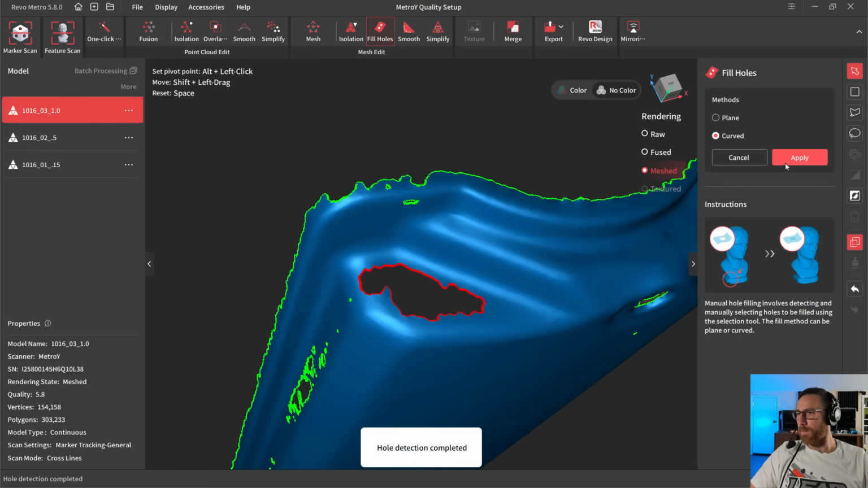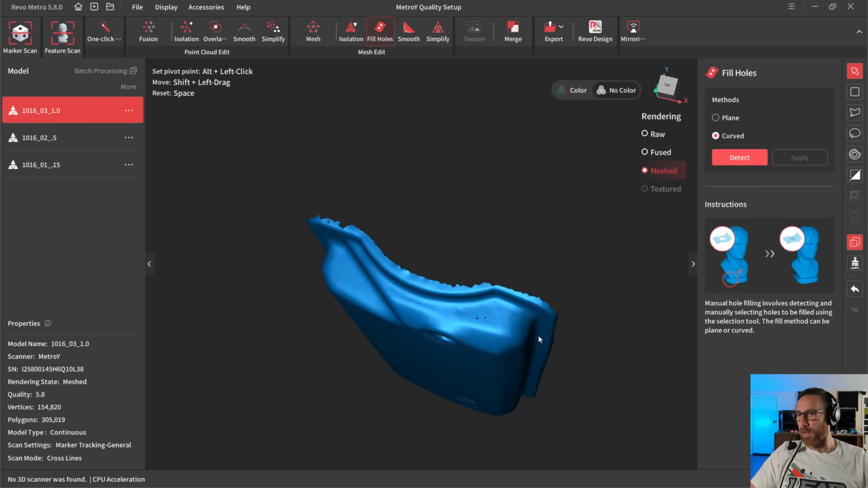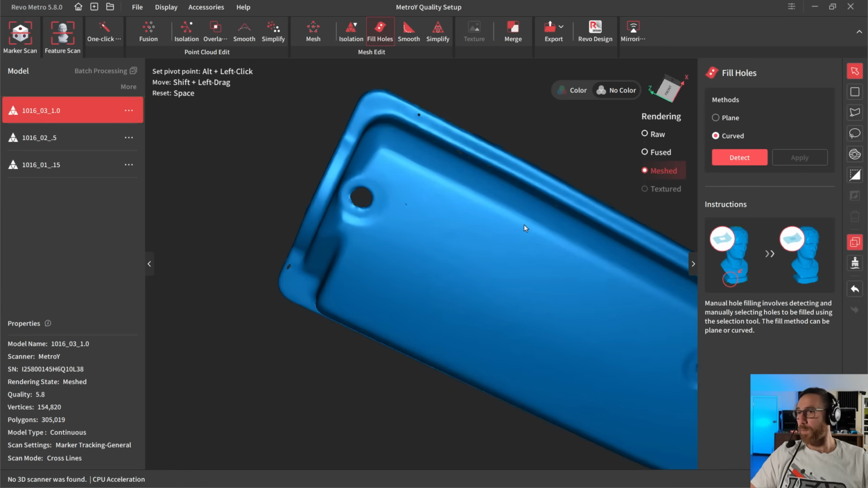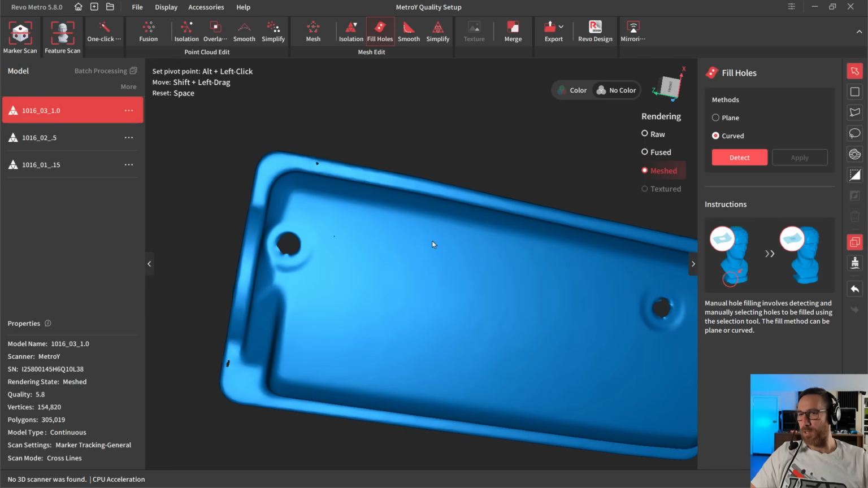So even though I am missing a good bit of information on these sides based on just the way I scanned it, I am able to kind of put it back together, and you could, again, rerun smoothing and things like that. If you remesh it, it's going to go back to the fused version of the points. But if you rerun smoothing and simplification, then you're working with the current data that you have.